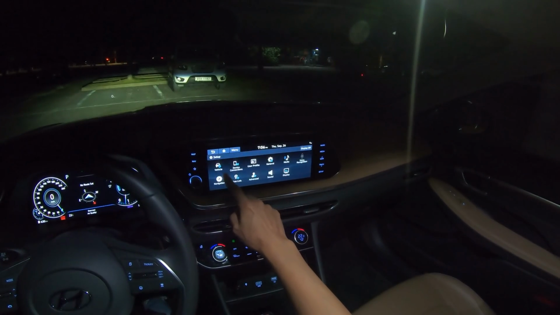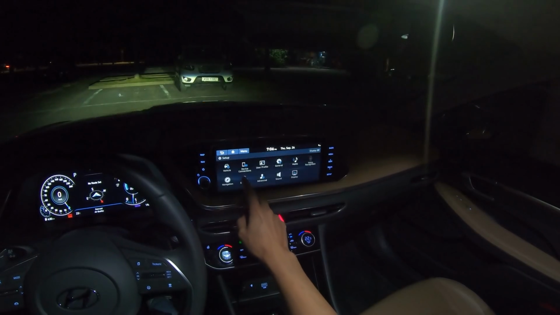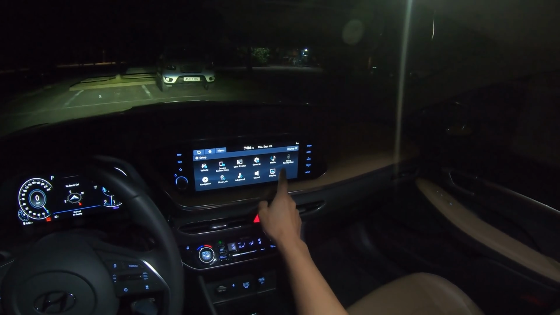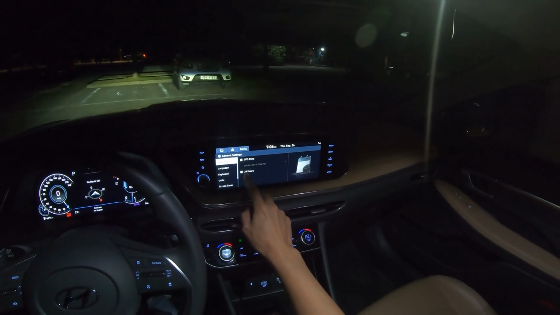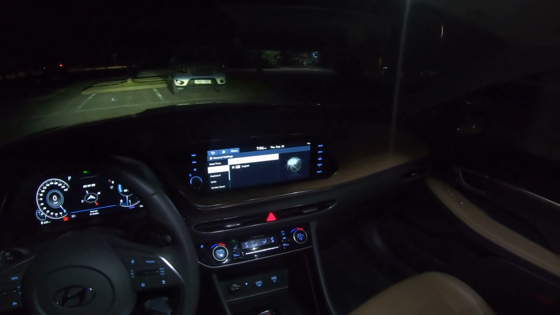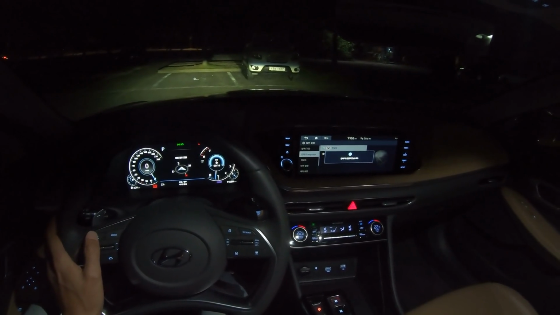It kind of sucks because it does not understand Korean, but if you change it to Korean, how do we do that? Oh, general. Okay. Go to language. Okay. I'll just tell it to.